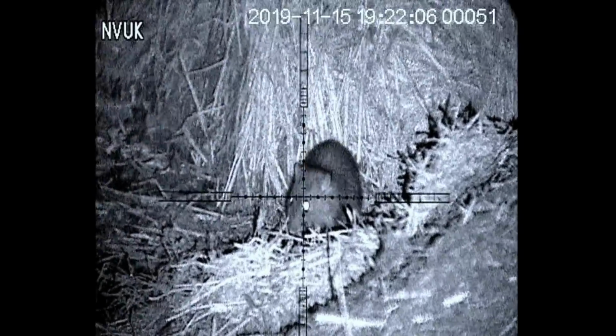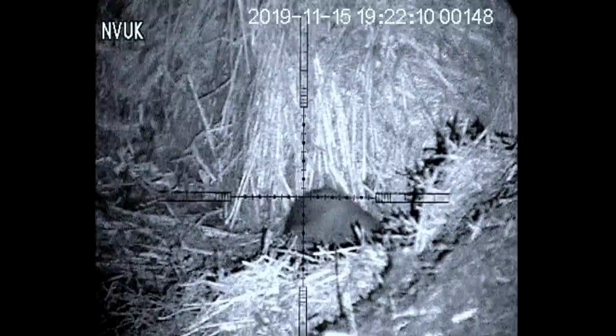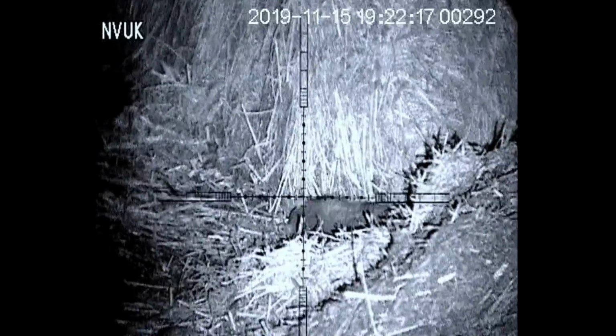This shot was taken very quickly. It was a very well placed head shot. The rat wouldn't have felt a thing. After a few kicks around on the floor, it's all over.